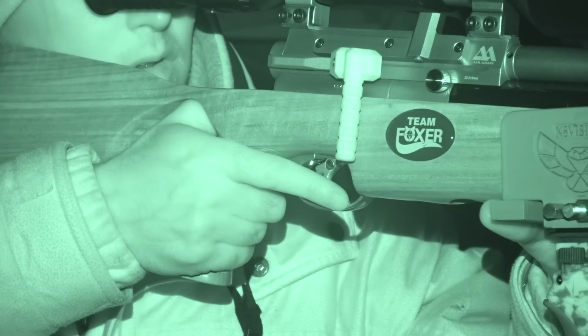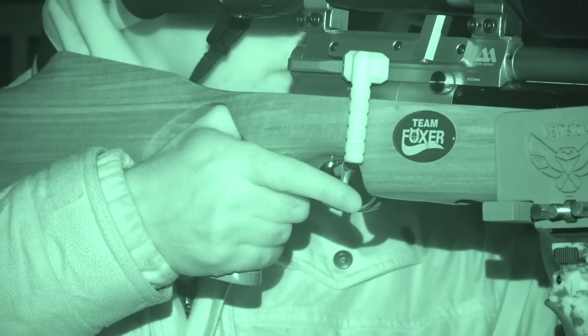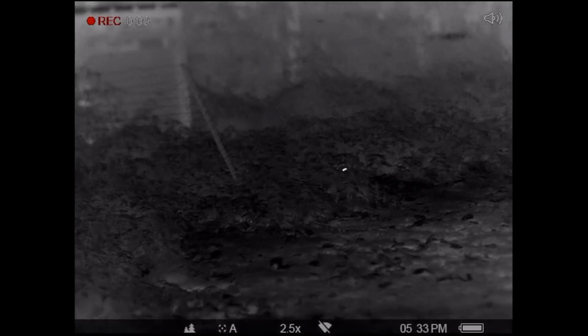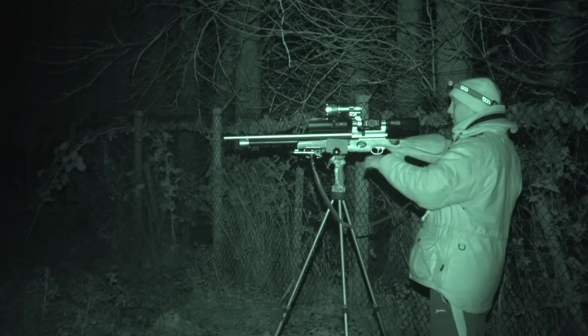Three tools here that make the job a little easier. A cocking aid on my lever to make cocking that much easier and seamless. My Pulsar Accolade thermal binoculars, literally can't do any type of shooting without these now. Here you can actually see the rats moving in the undergrowth, and you can track things that you've shot. It makes life so much easier.